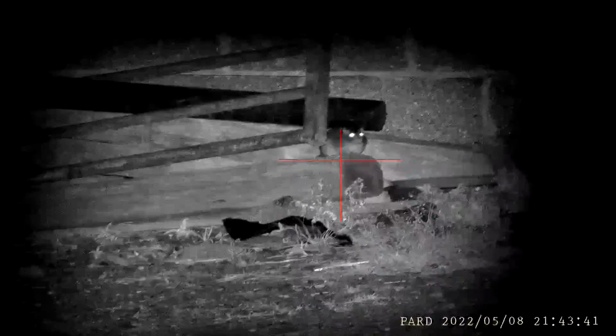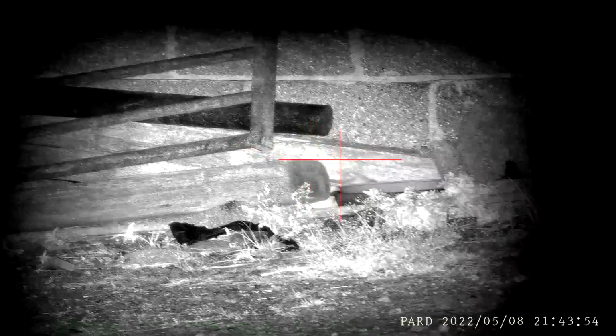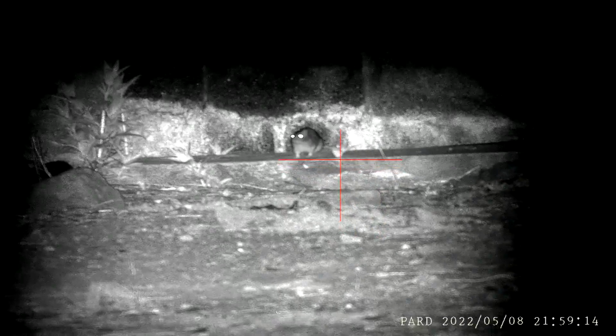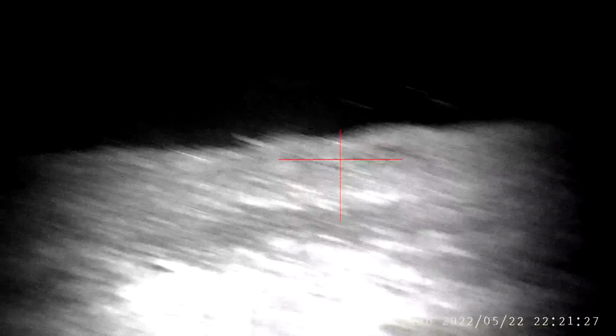Both units use 850nm frequency infrared light. On to the rats now. You can see me experimenting with infrared illuminator intensity on the PARD. The screen never whites out and I get good detail into the deeper shadows as well. There's quite a lot of light overspill here from farmyard lights, and it's an overcast evening, so I'm also getting a lot of reflection from the sky for great picture quality.